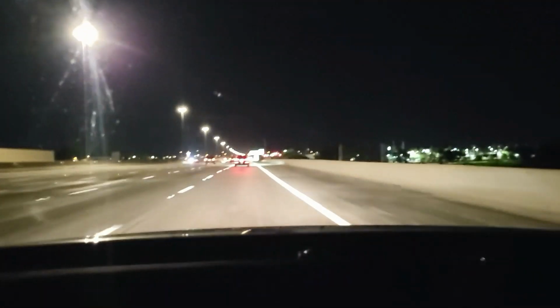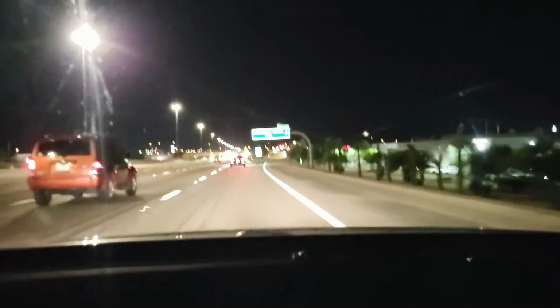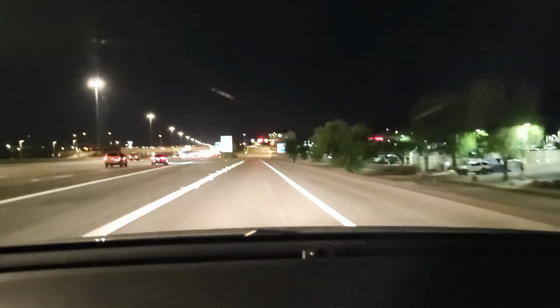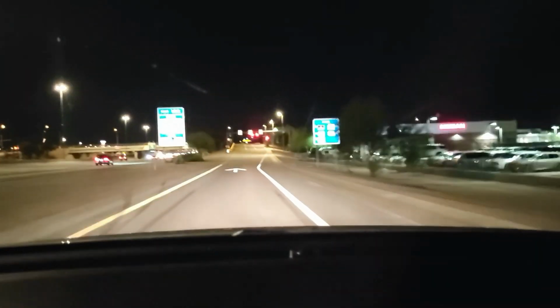There's a drop down screen that drops out of the headrest. You got headphones that you could put on to listen to whatever you're watching. Look at 22-inch wheels on a minivan. I was like, hell, I would drive that thing. But it's also like a $50,000+ minivan.